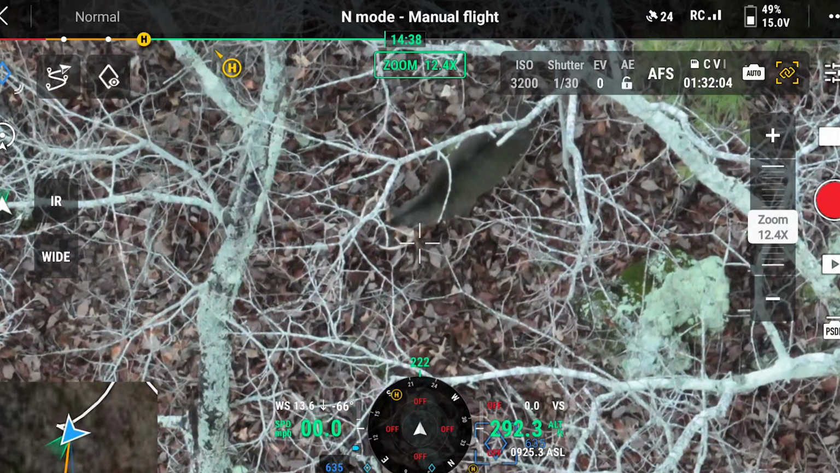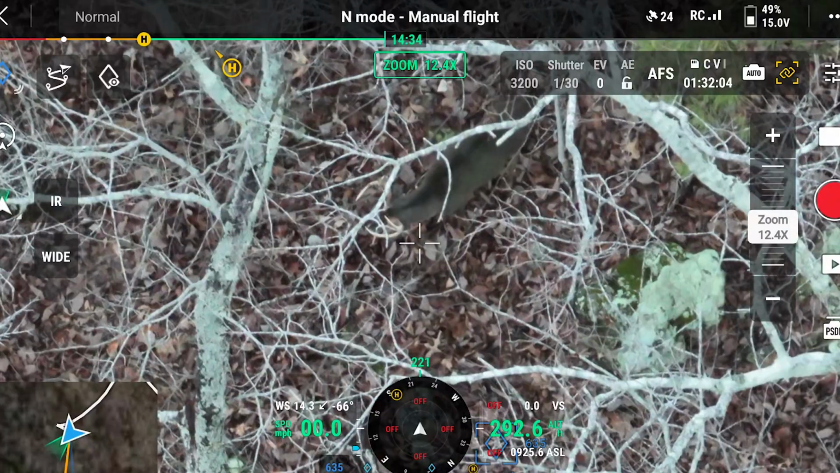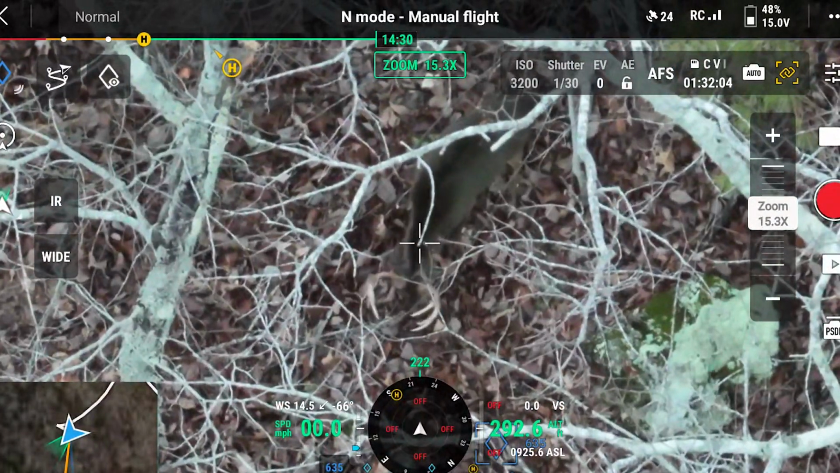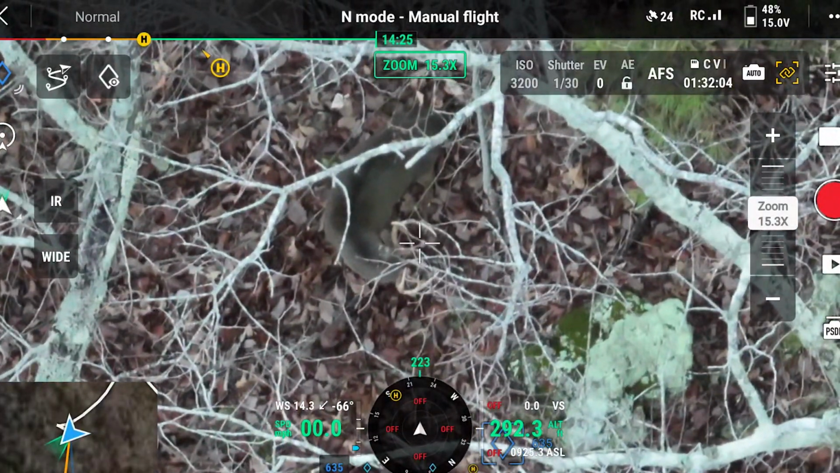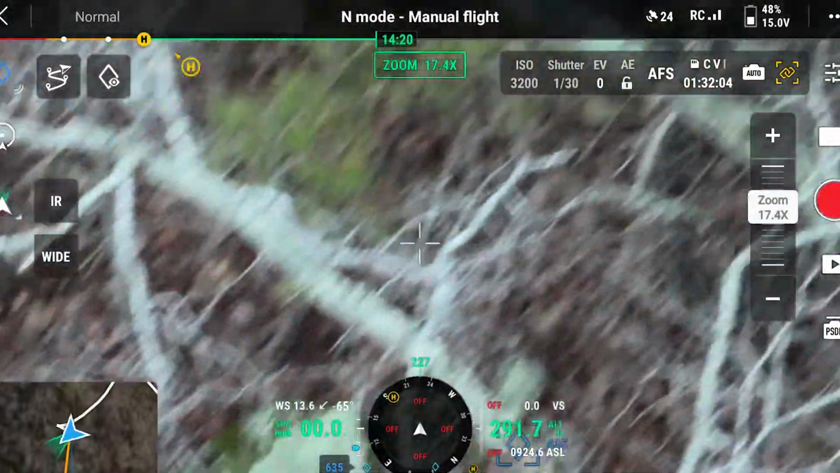That's a nice one. He's not super wide, but he's got a lot of junk going on. Is he standing? He's standing. He's gonna move here in a sec. Oh, look. He's moving around though, so I don't think he's ours. There he goes.